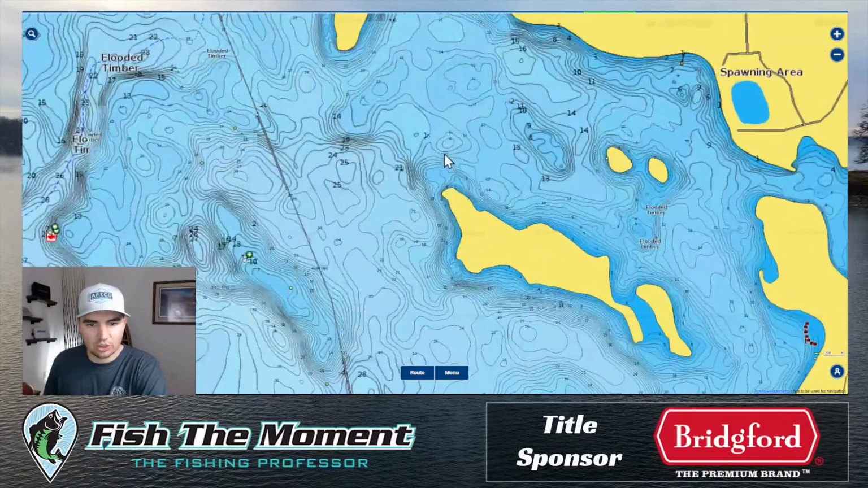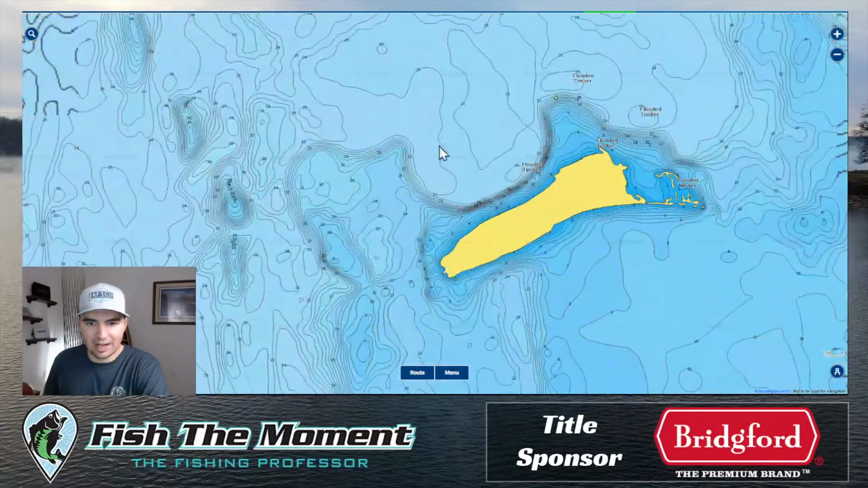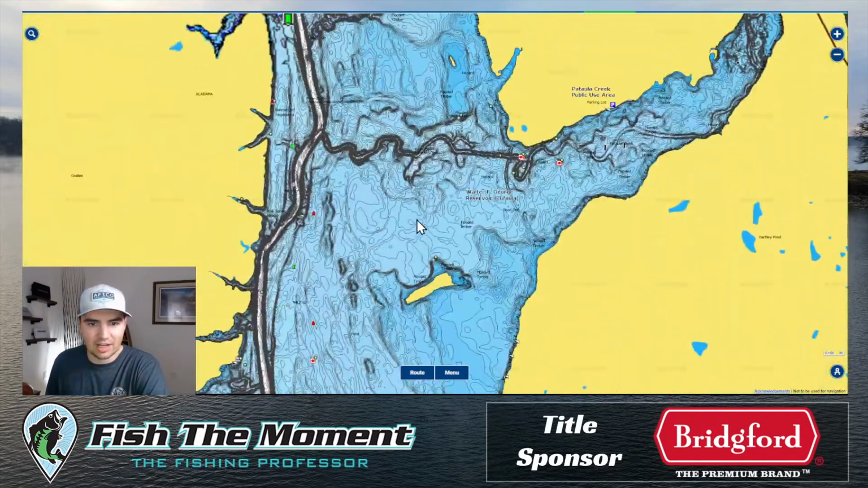Now, I'm not sure if he was fishing a rounded point over here, if it was this island over here, or maybe it was one of these major islands over here where you have these rounded points that stick off these islands. Either way, he said that there were some hard spots setting up on these islands, and the hard spots were scattered across some of these rounded points or these offshore flats, and that's where these guys were getting the job done.